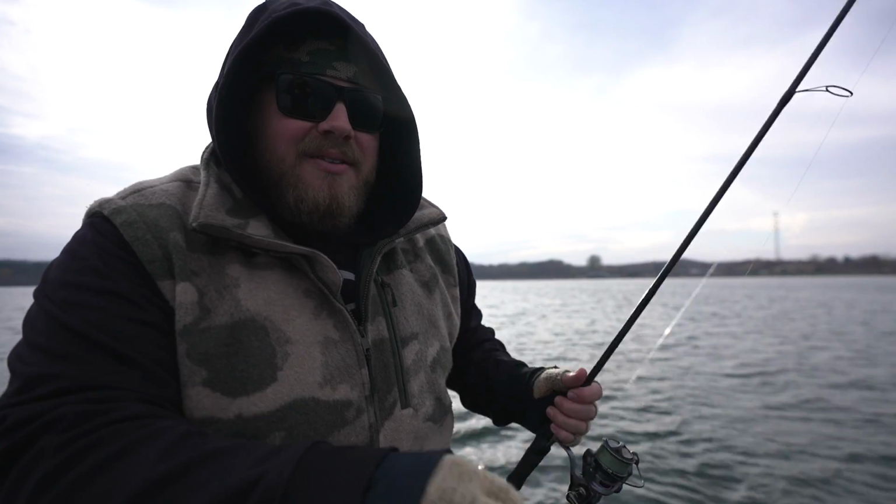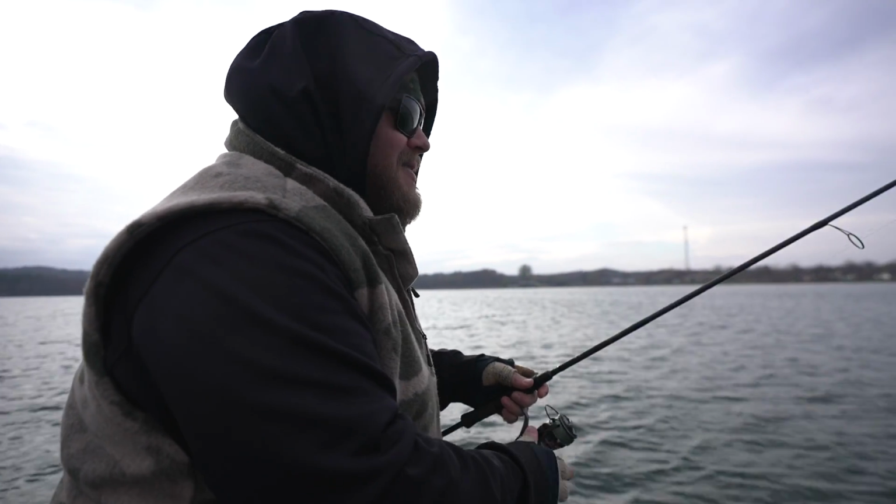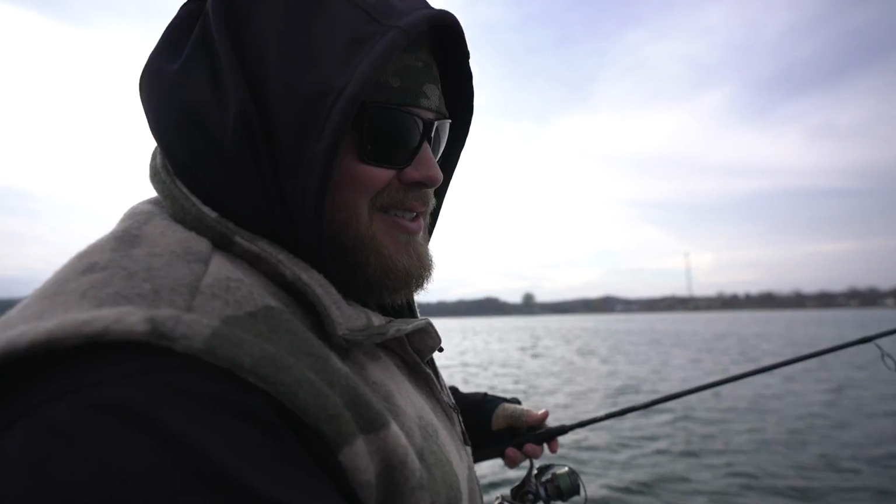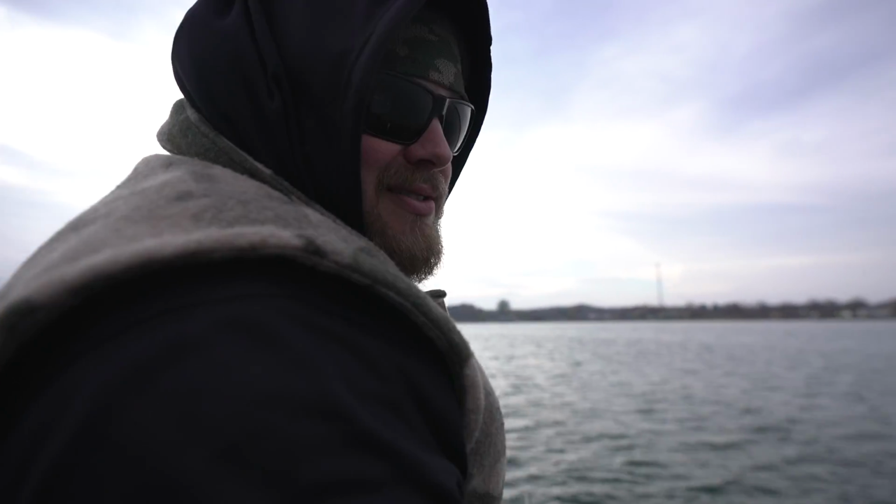It's a magical time of year. Most people are in a deer stand right now, but I wouldn't trade this for that. But I would trade this for some venison sticks, if anybody's interested.